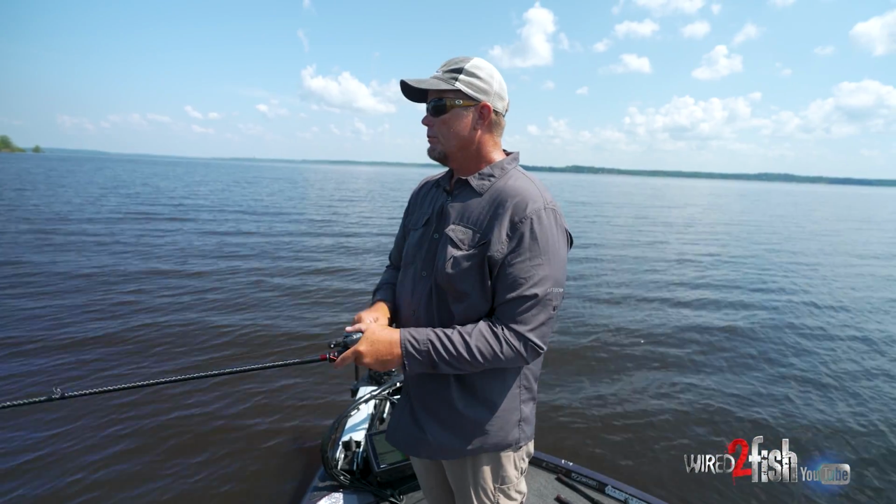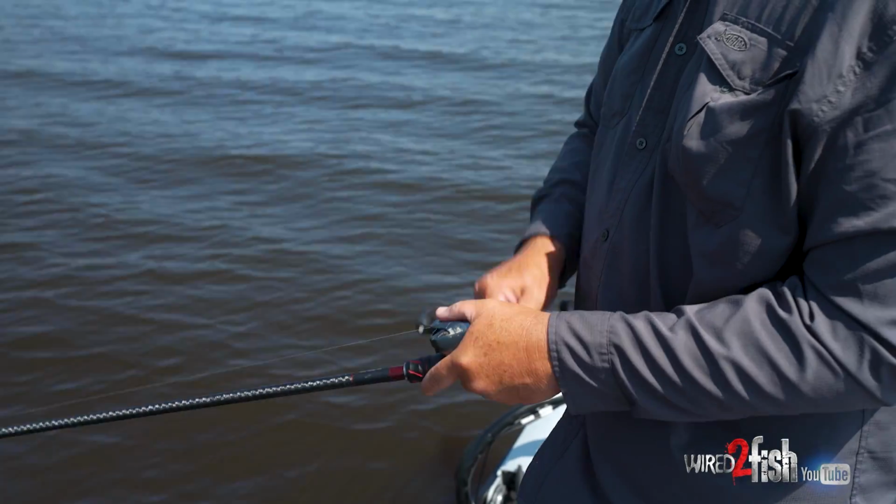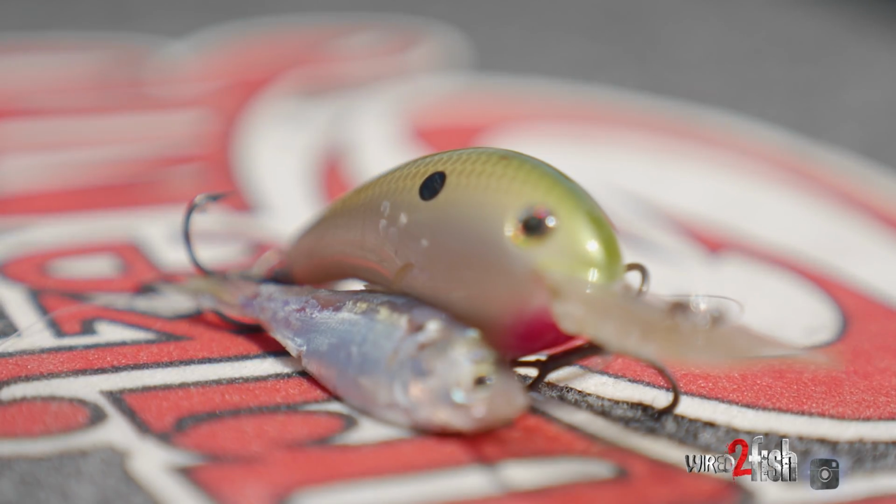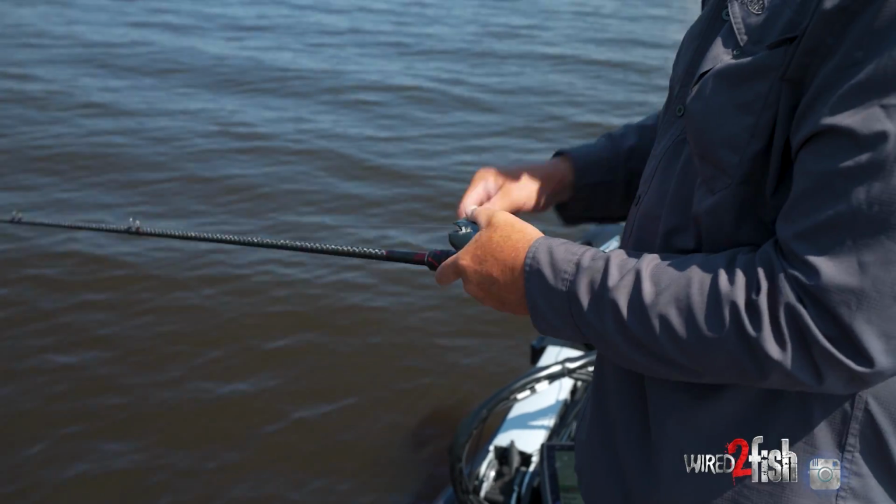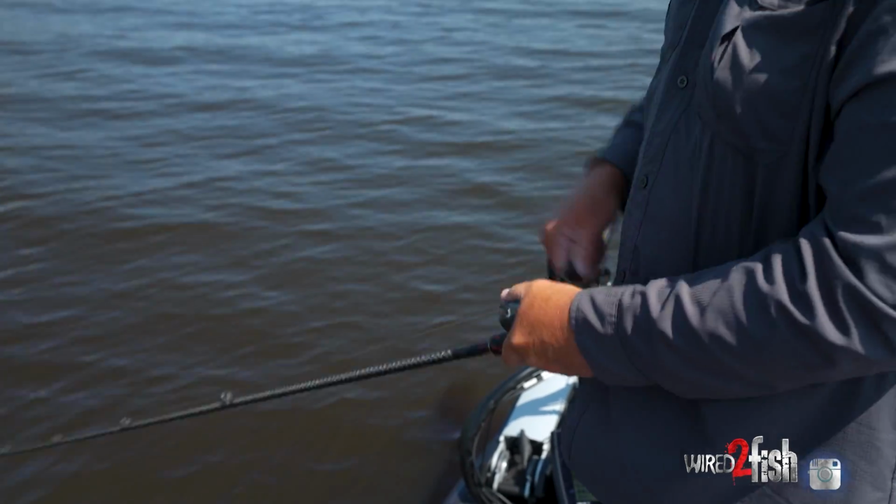To me, the biggest fish in the lake are gonna be very hard to fool with a lot of subtle techniques. I'm not saying they don't eat small baitfish and small crawfish and things like that, but those are plentiful in the lake. So what I'm looking to do is fish something aggressive, something obnoxious, make him mad, you know.